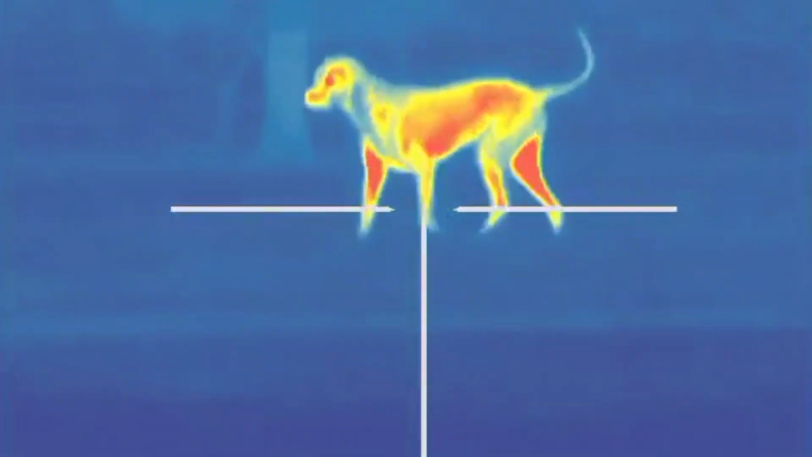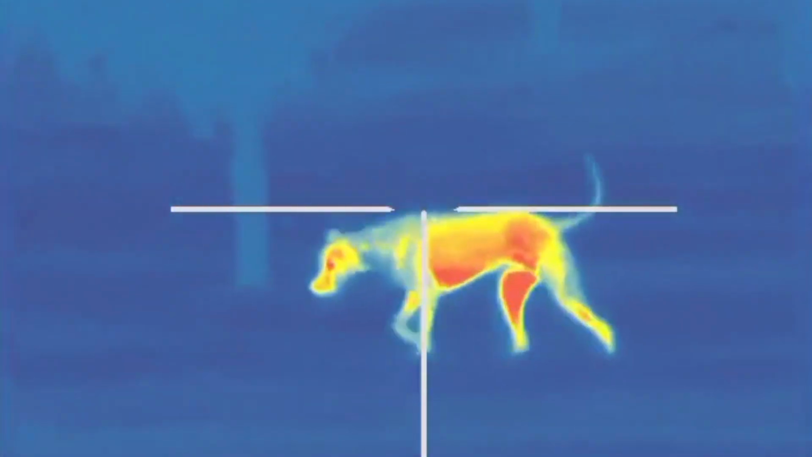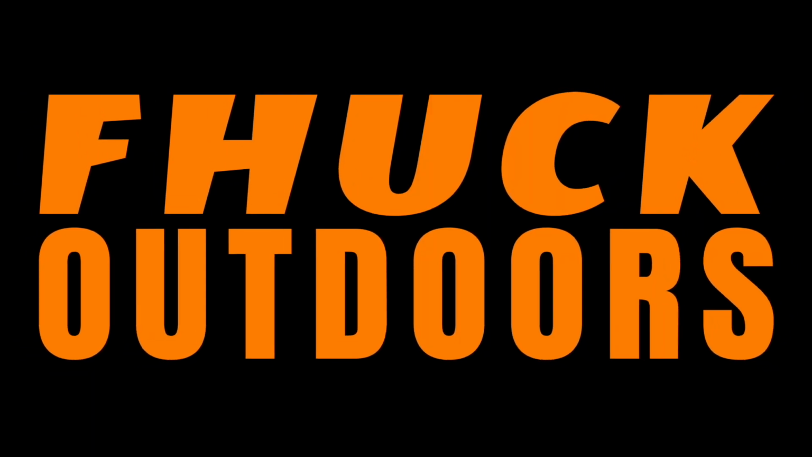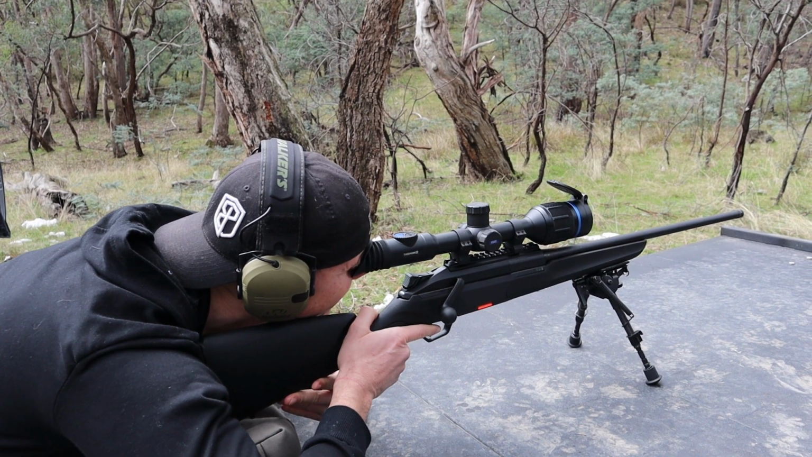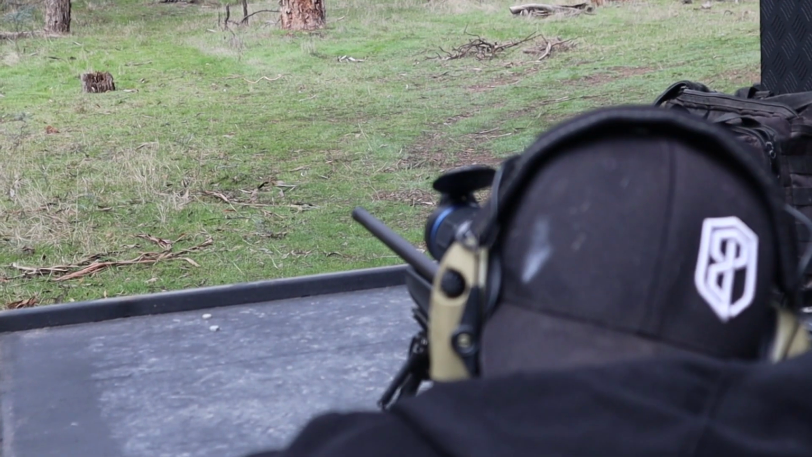Right, so in this video we're looking at the Thermion 2 XQ50 thermal sight, which is this bad boy right here. Retails for generally about $5.5 grand. My mate Jason picked that one up for $5 grand. Got a bit of a discount.